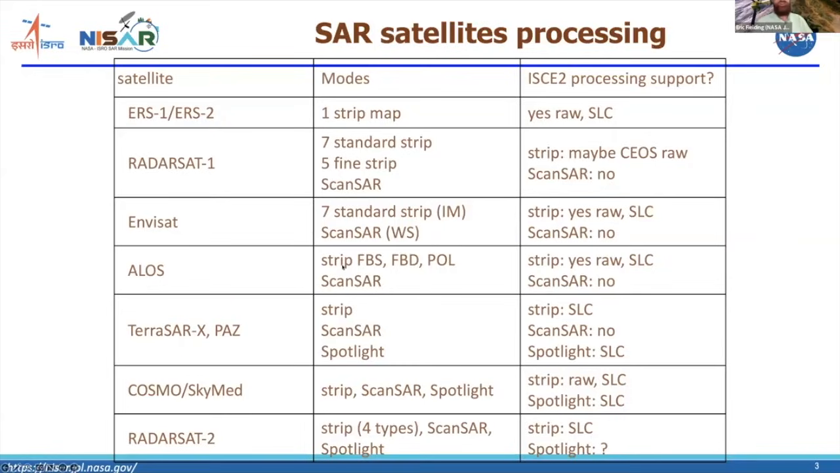For ENVISAT, you can process the raw data, the strip map data. ScanSAR is not really supported by ISCE2, but people have processed the ENVISAT ScanSAR data after they worked on synchronizing the bursts.